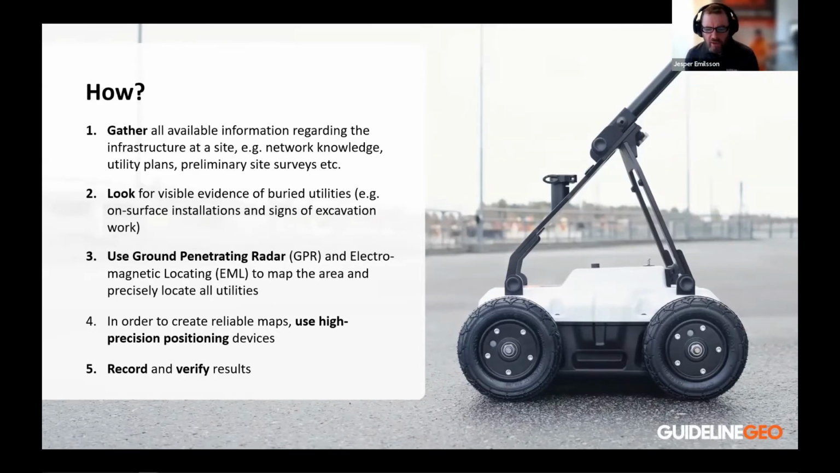Then when you have all that background information, you use technologies like electromagnetic locating and ground penetrating radar, which is what we develop and produce, in order to create reliable maps. This type of equipment is then connected to high precision positioning devices. It could be RTK, GPS, or total stations, or others. And then you record and verify your results as well as possible.